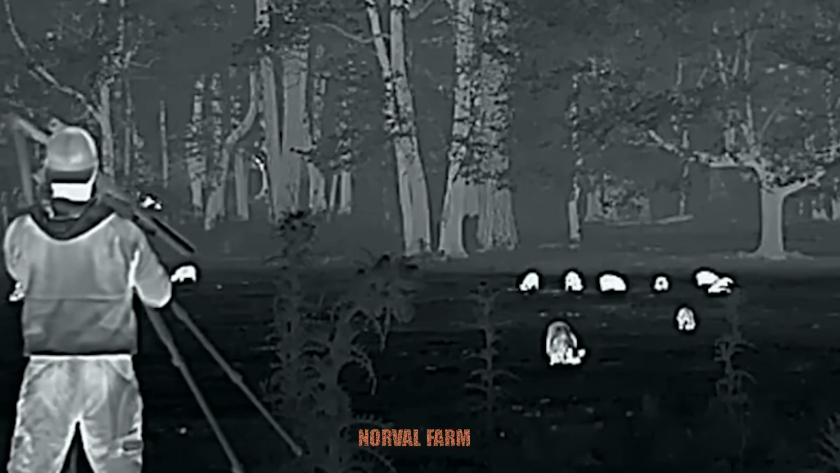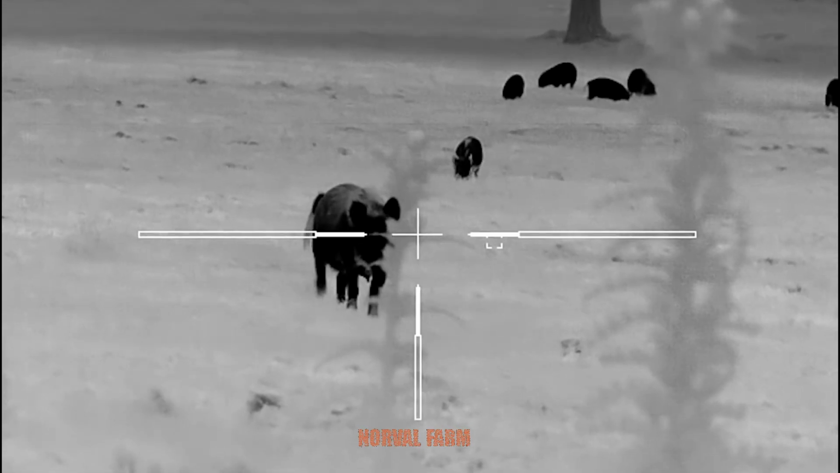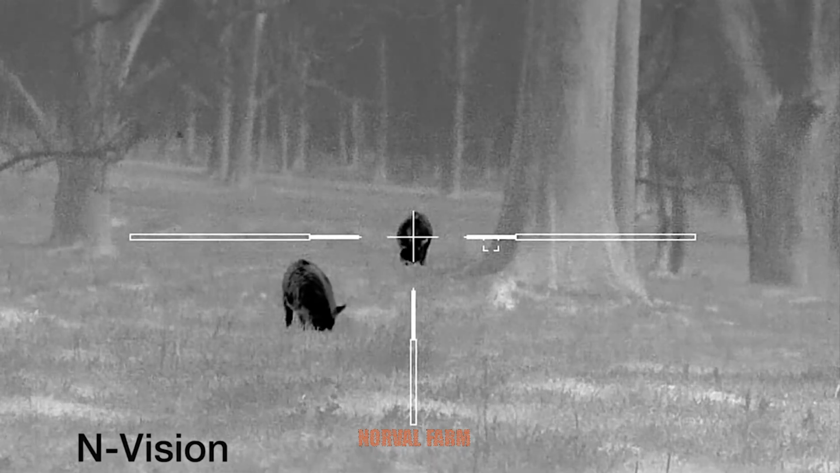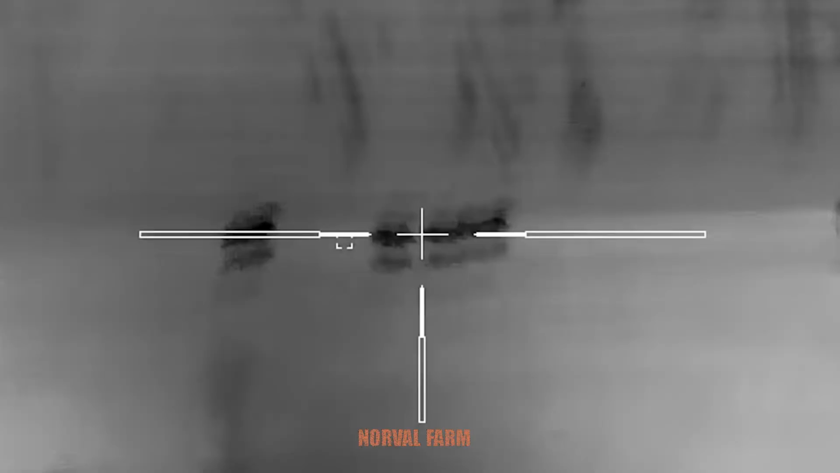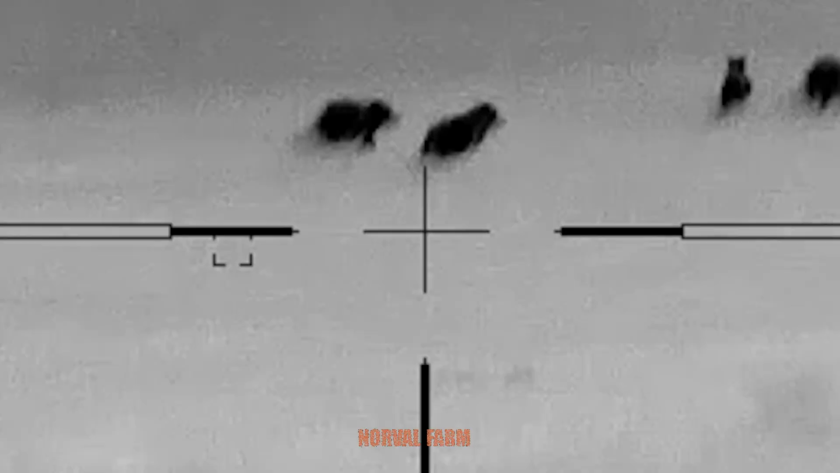Night hunting for wild boars is an extreme challenge. The lack of light limits visibility, but we have the advantage of infrared scopes and thermal imaging. Most importantly, precision shooting is crucial. A well-placed shot can take down the target instantly, but a single mistake could turn us from hunters into the hunted in the dangerous darkness.